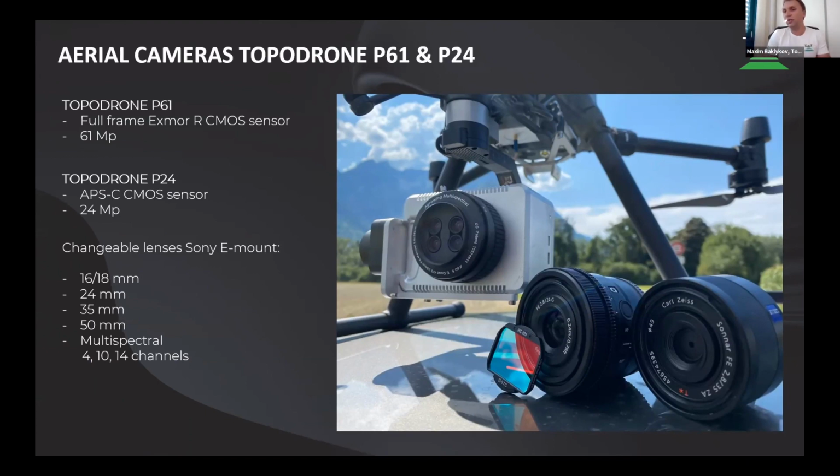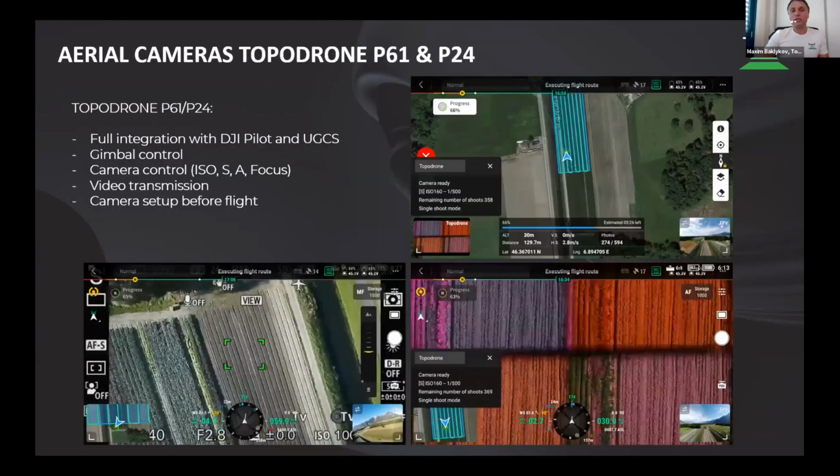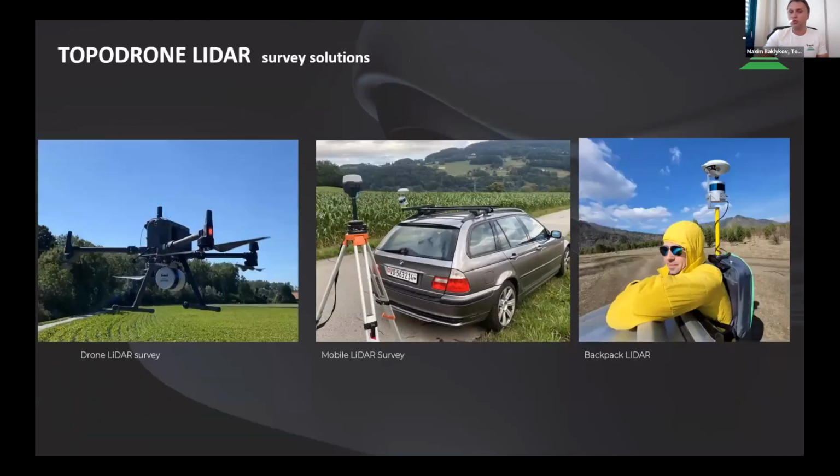And of course, the resolution of the data is much higher in comparison with DJI P1 or any other sensors which are available for DJI Matrice 200 or Matrice 300. And of course, all these cameras provide a real video link, and it can be combined with LiDAR. When you make a LiDAR survey, you can watch on the screen what you are capturing right now, what the quality of the data is, and so on. So it is a very powerful solution for you.